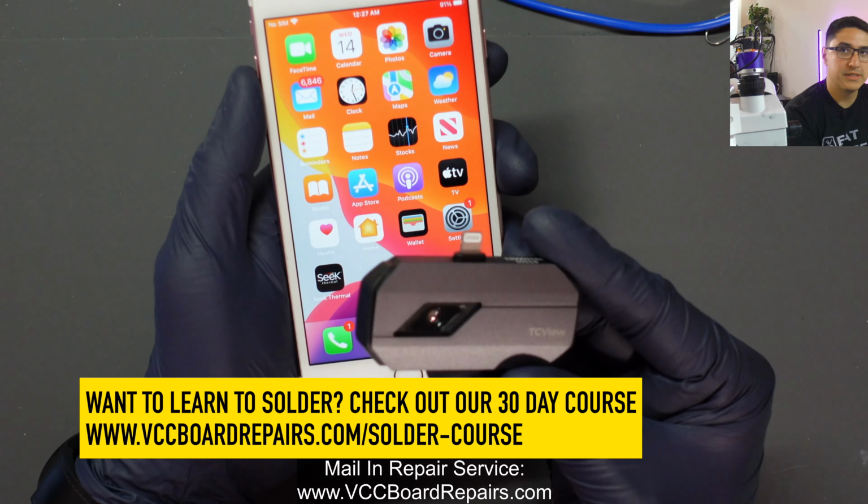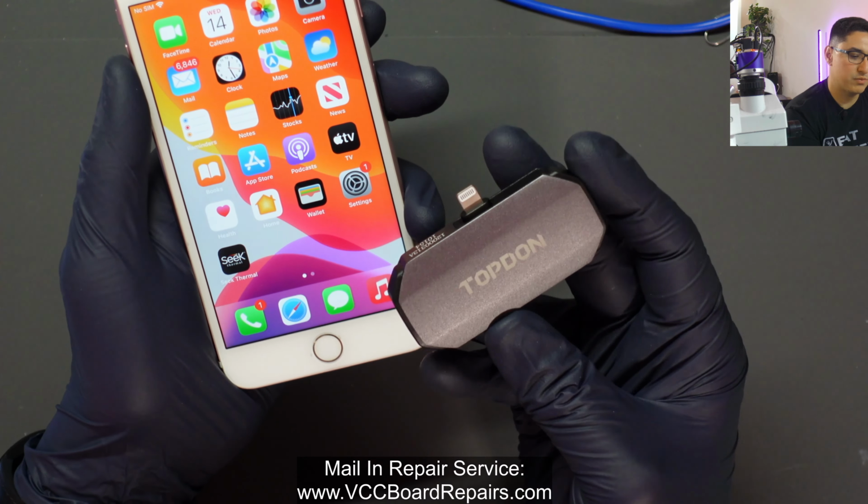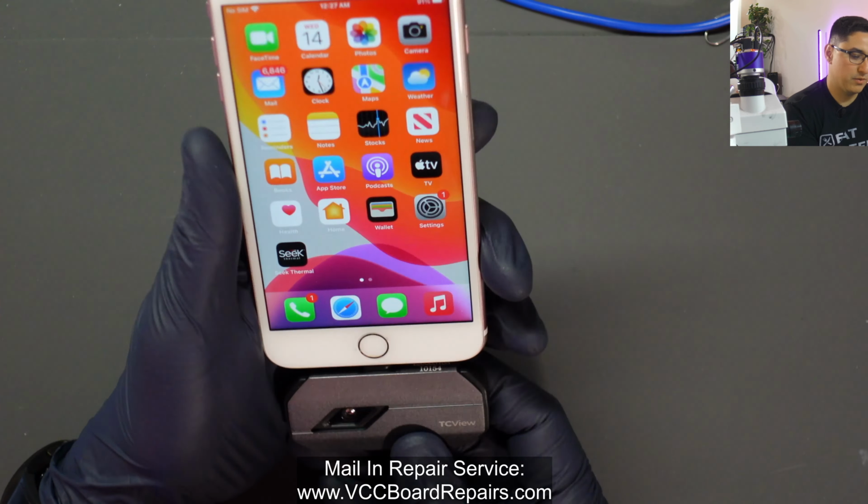All right, so essentially the camera's here on the front. So you want to face it down because that's where you're going to be working, unless you want to face it to yourself, which I guess either way is fine.